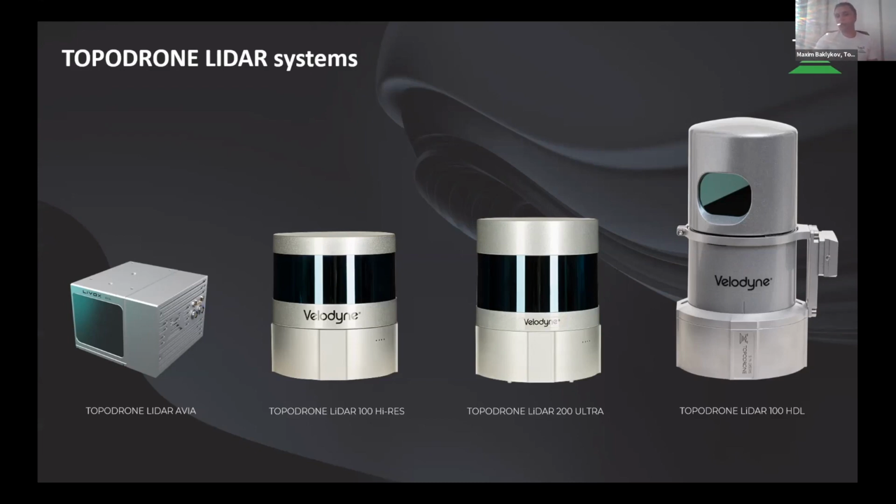And of course, we use the HDL sensor, which was first designed for mapping by Velodyne, and it has great results in terms of accuracy, in terms of density of point cloud, in terms of minimum level of noise, but it has a little bit higher price.